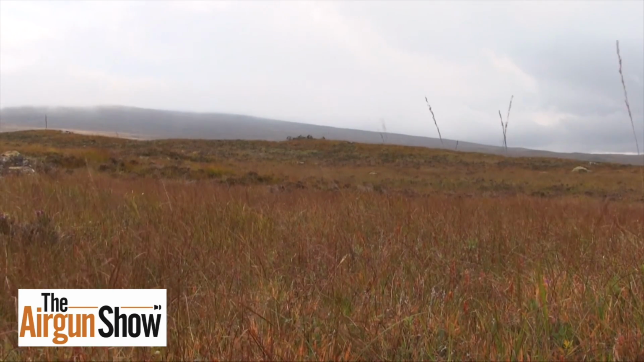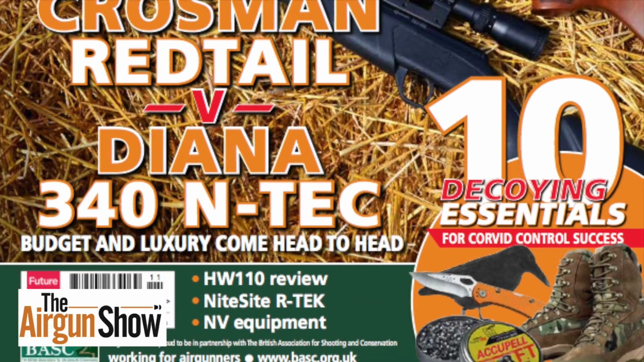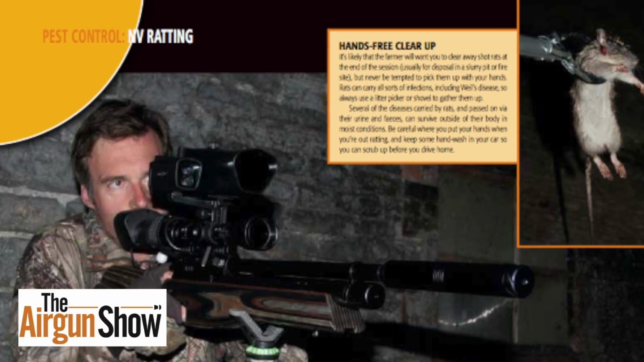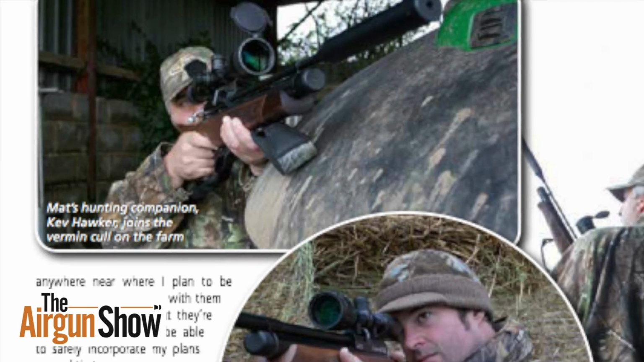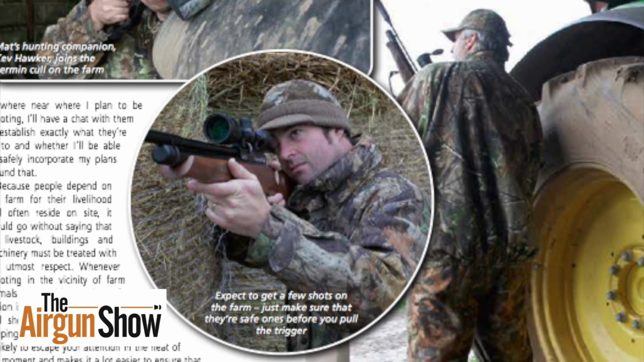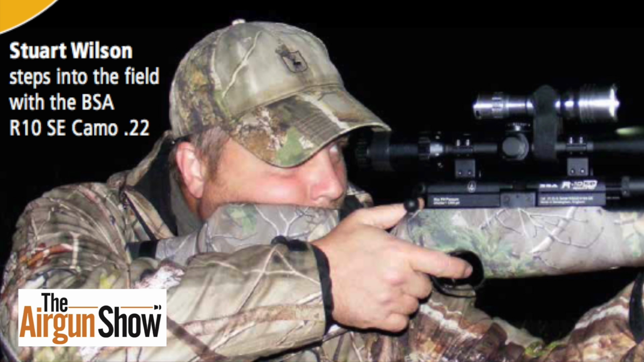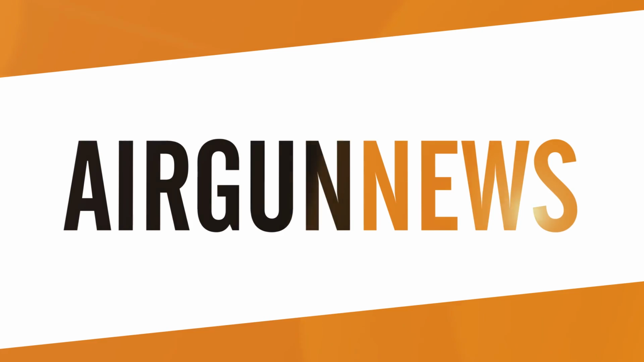And finally, the November issue of Airgun Shooter magazine is out today. It's packed with hunting features including night vision ratting, grey squirrel and pigeon shooting in the woodlands, rabbiting, plus tips on how to hunt around the farmyard and how to make your own shooting sticks. There are also gun reviews, ammo tests, quarry files and much, much more. That was the Airgun Show news.